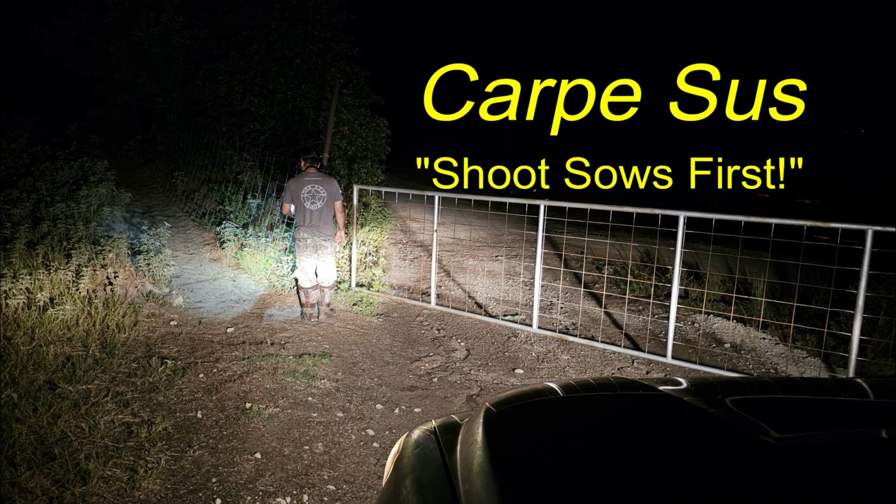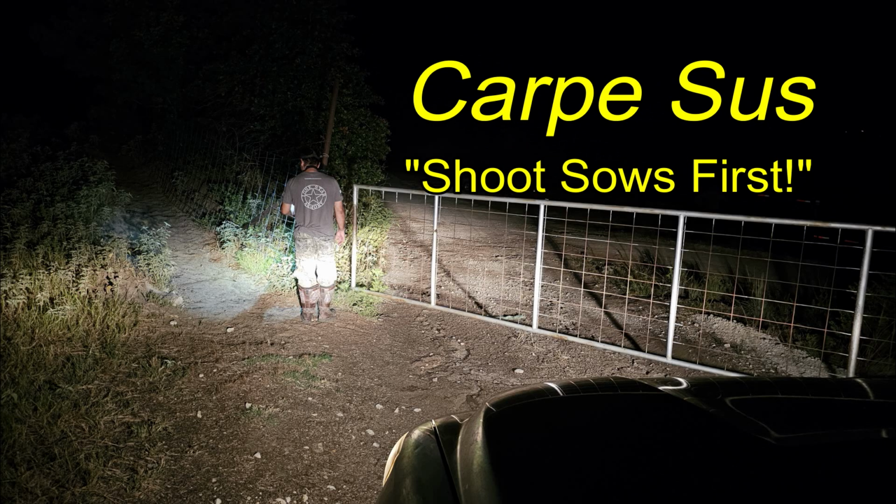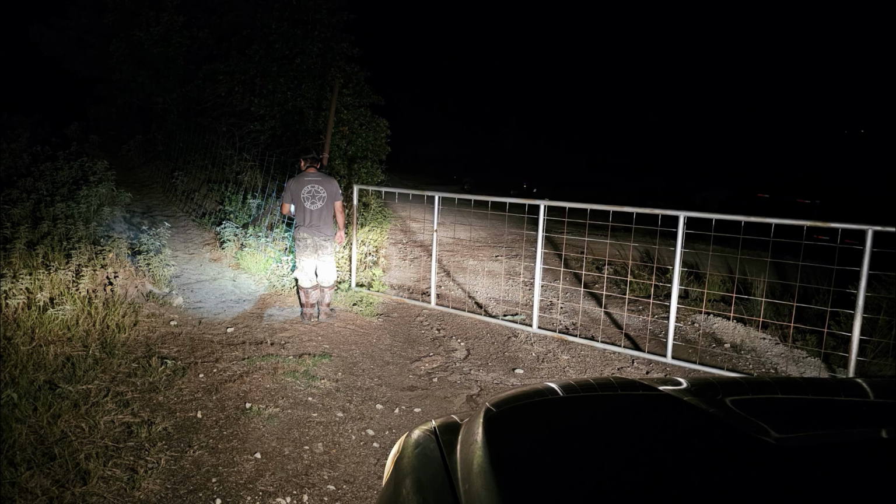Carpus, Ben and I went hunting up in North Texas. I tell you what, having a regular hunting partner that you can trust is absolutely wonderful. Got somebody along that can provide camaraderie during the course of the hunt, extra hands to do work, and have somebody getting the gate for you all night long is absolutely the bomb.